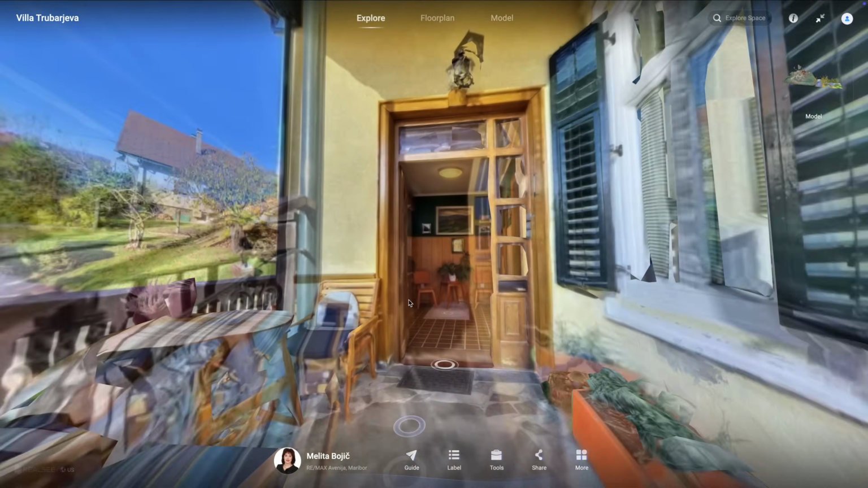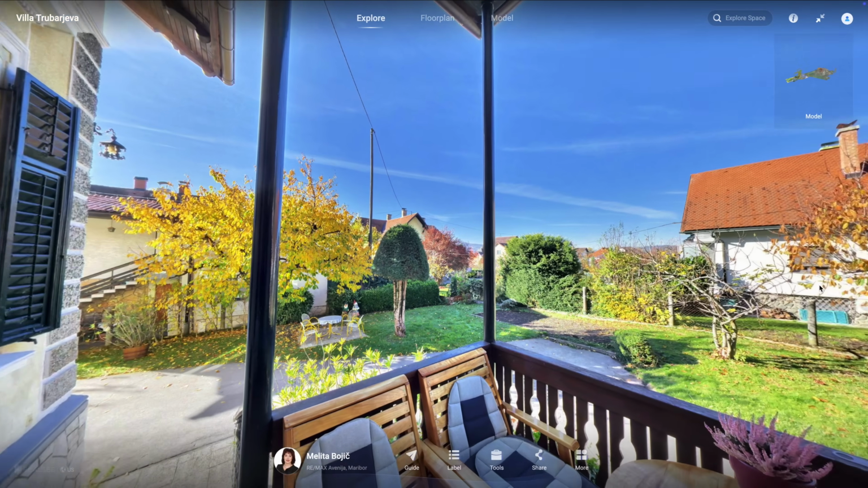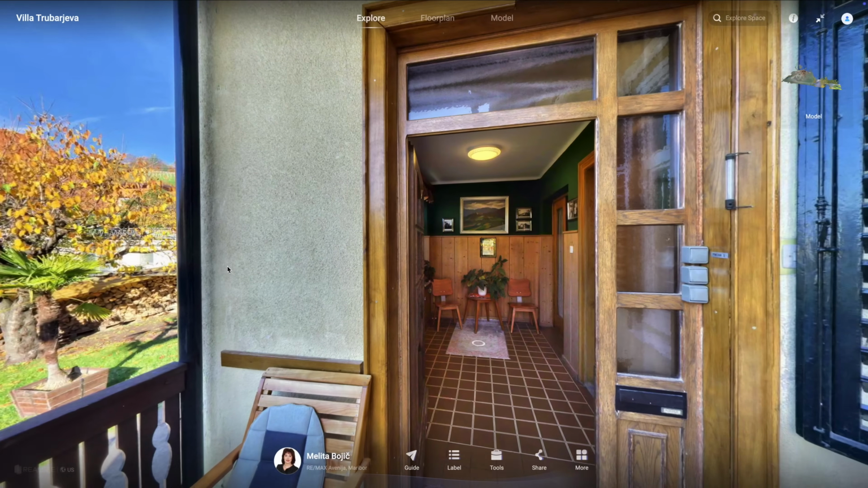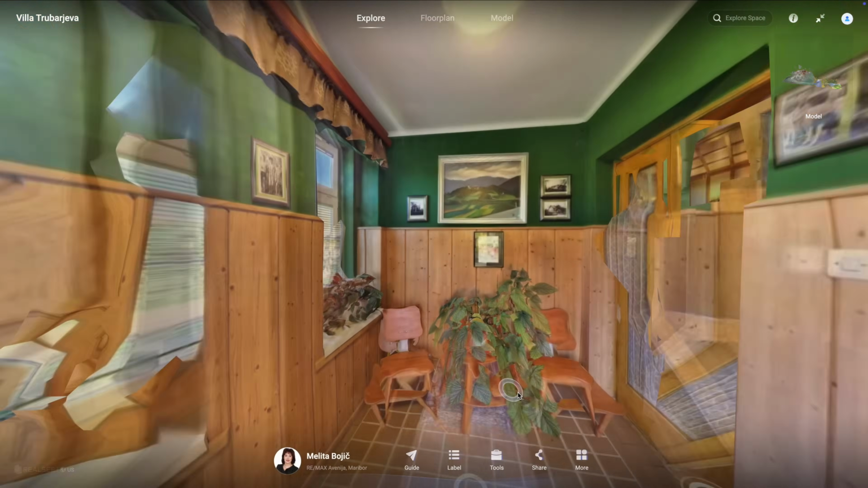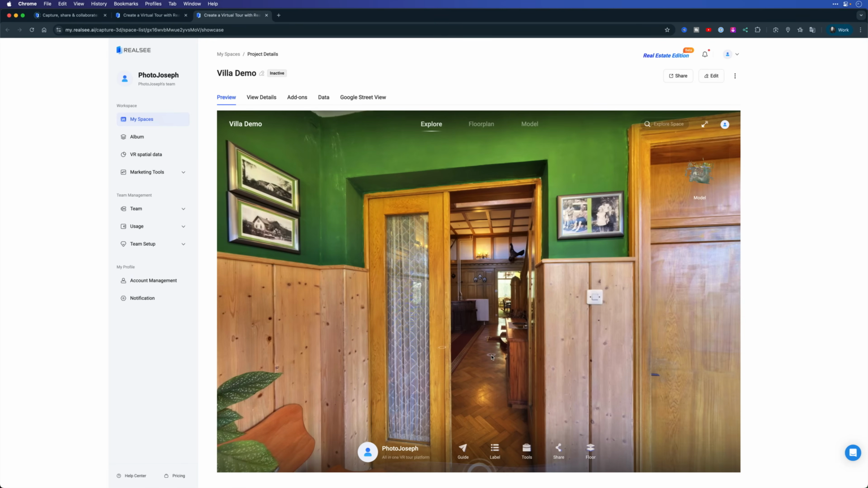From the entryway, we can look around, get a beautiful view, see what it would look like as you step out for your morning coffee, and then into the entryway. And from here, we can look through and see the beginning of the house. All right, let's jump out of this tour here and take a look at the actual software.